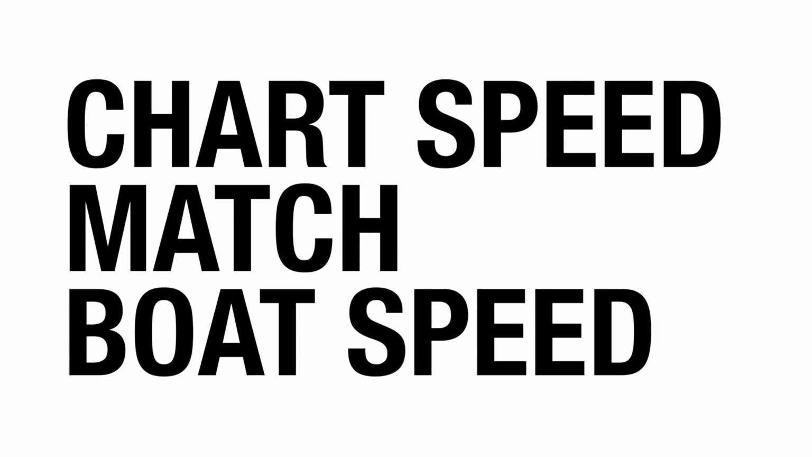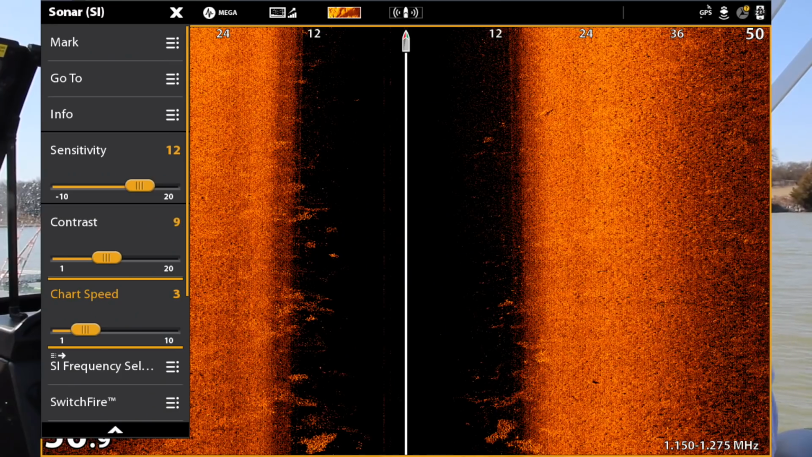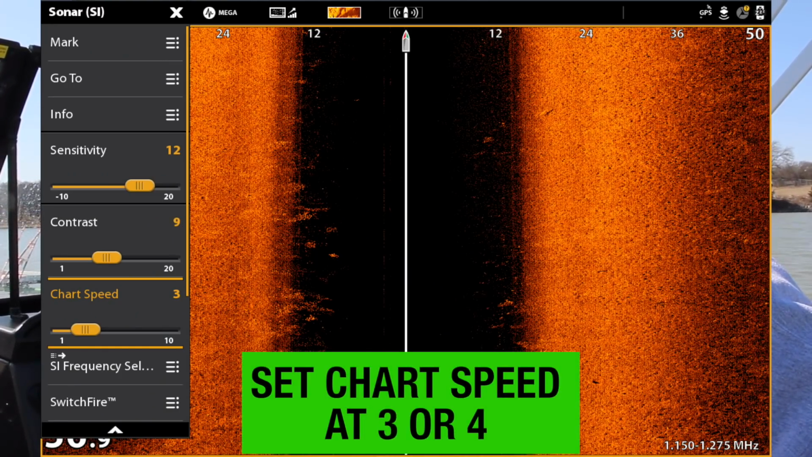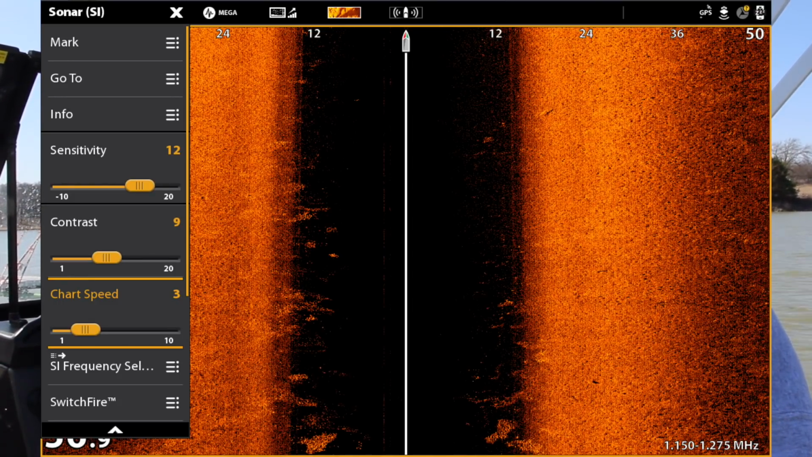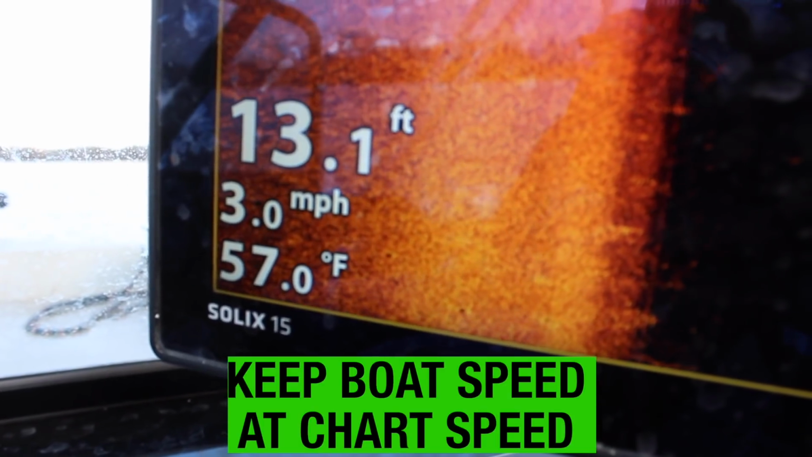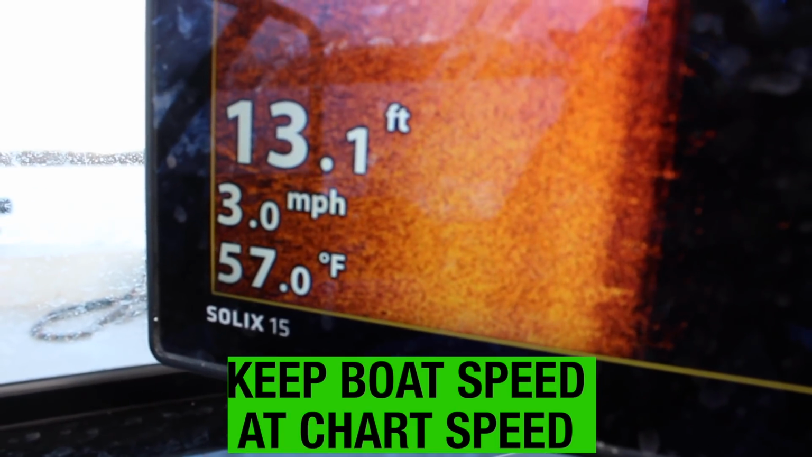First, you want your chart speed to match your boat speed. Now there are some exceptions to that. More advanced techniques would take a whole lot of information to cover, but for the very basic fundamentals of using side imaging sonar, you want your chart speed to be equal to your boat speed. So you're going to go into your chart speed settings, set that at 3 or 4, and then the speed of your boat should be 3 to 4 miles an hour, equal to whatever that chart speed is.